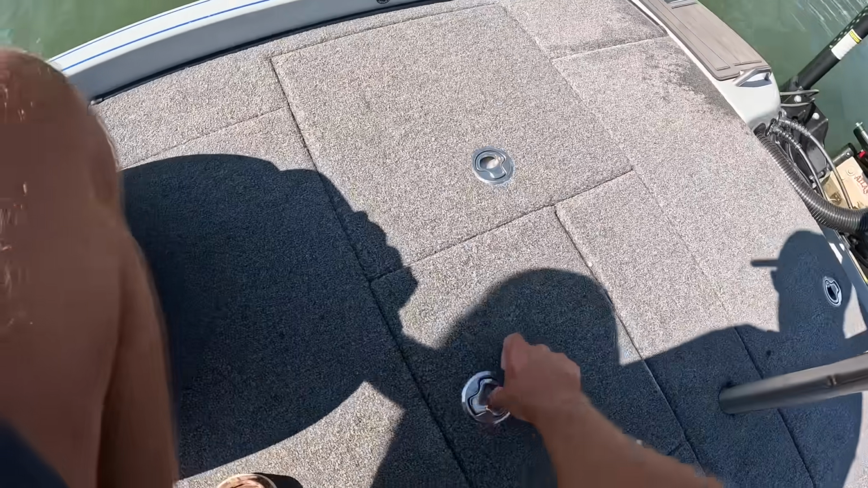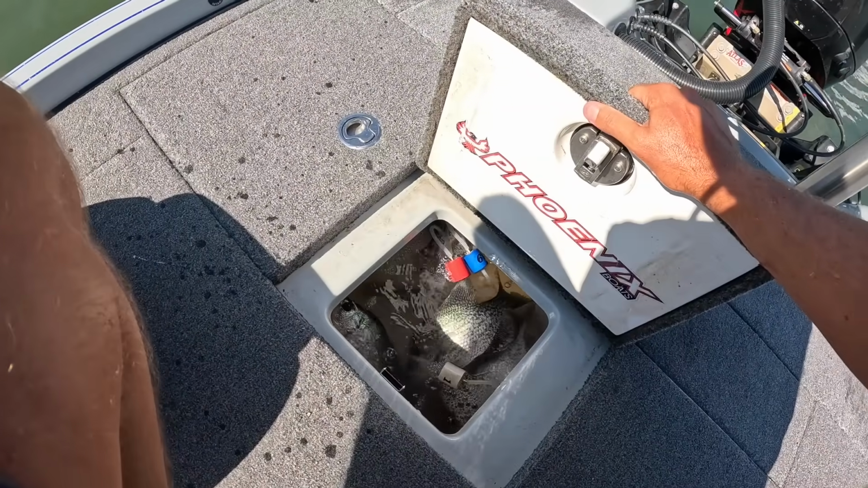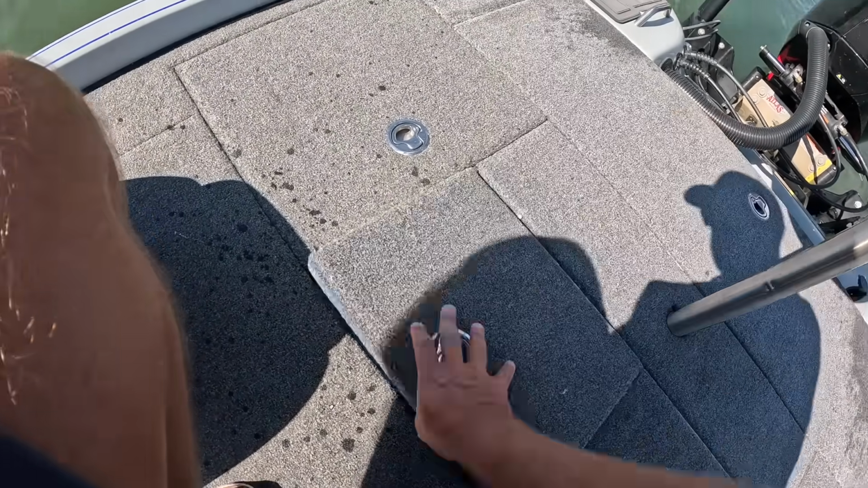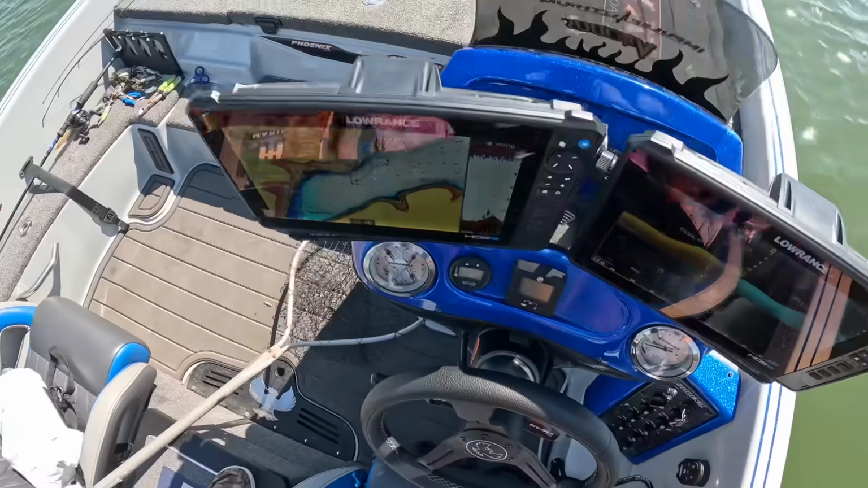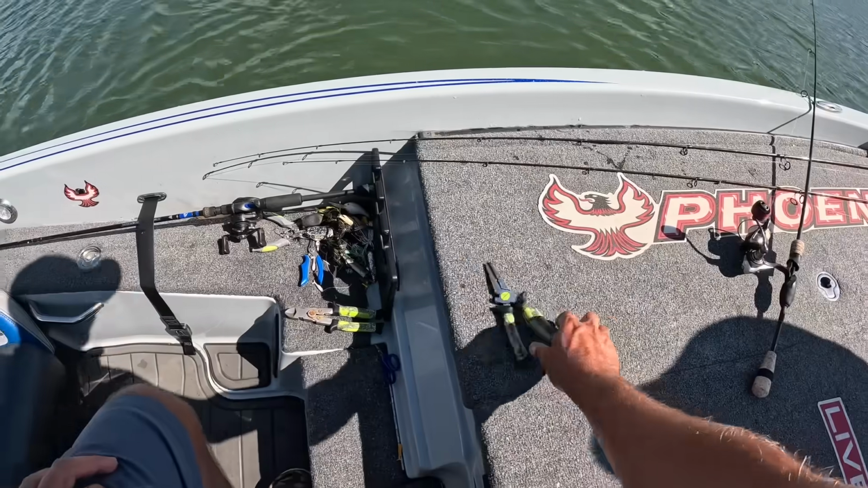We finally messed around here and got a good mess of fish. Y'all see them in there. I don't know, there's probably 9 or 10 in there so far. I'm gonna keep on fishing, but I'm gonna wrap the video up because I got plenty for a good video.